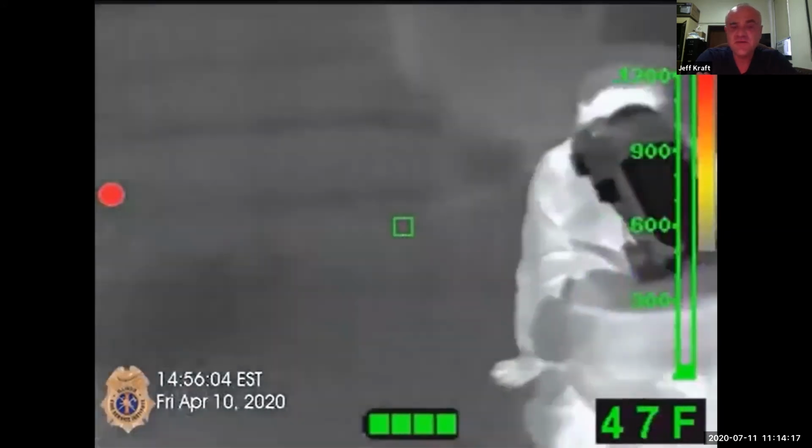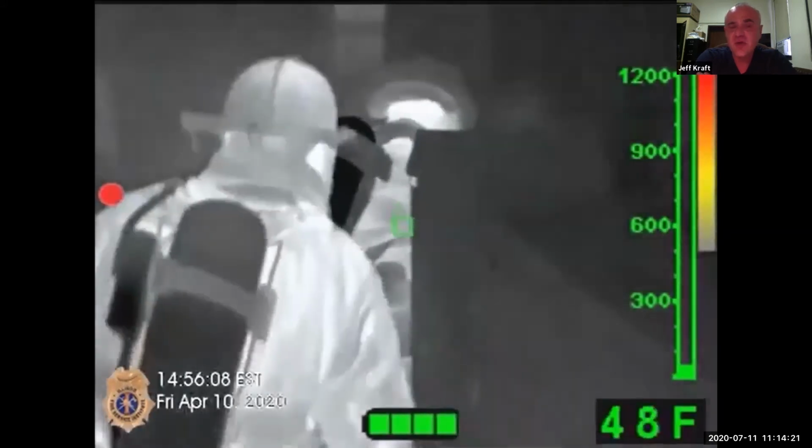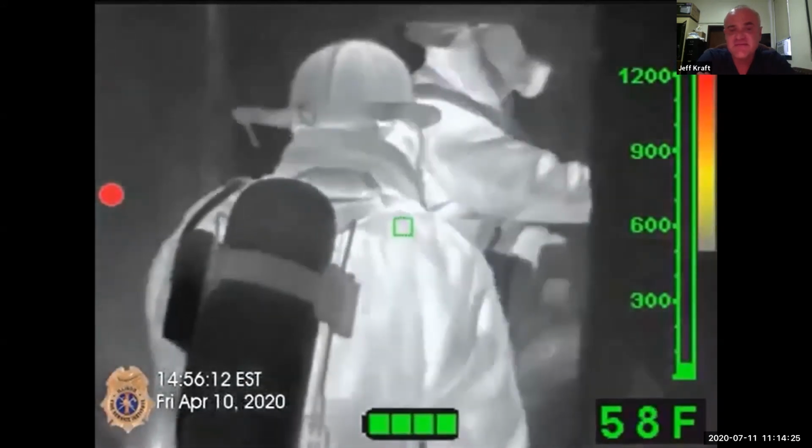While the two firefighters are in there, you see the officer look back, checking the hallway again, making sure that the temperatures above the firefighter's head are safe.